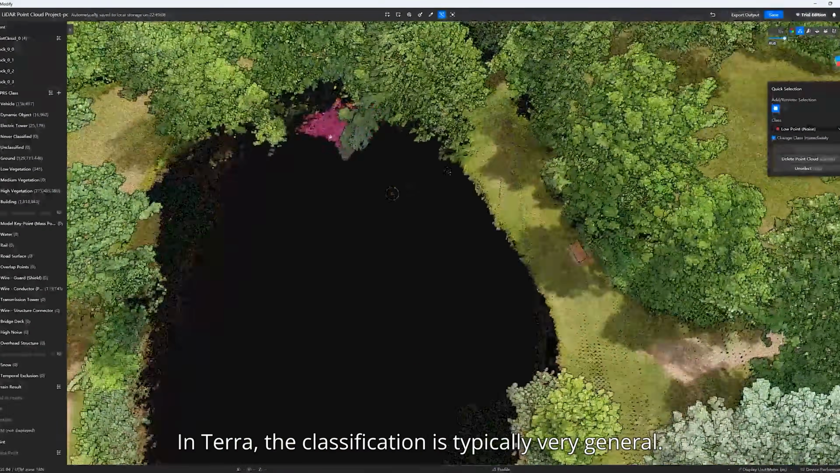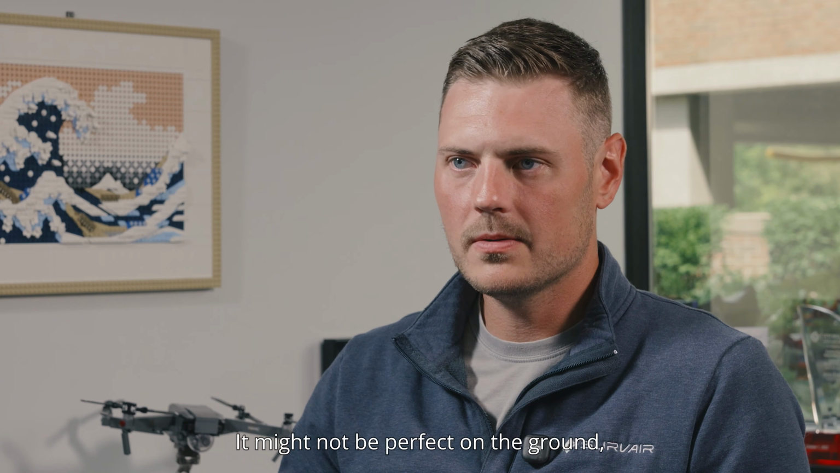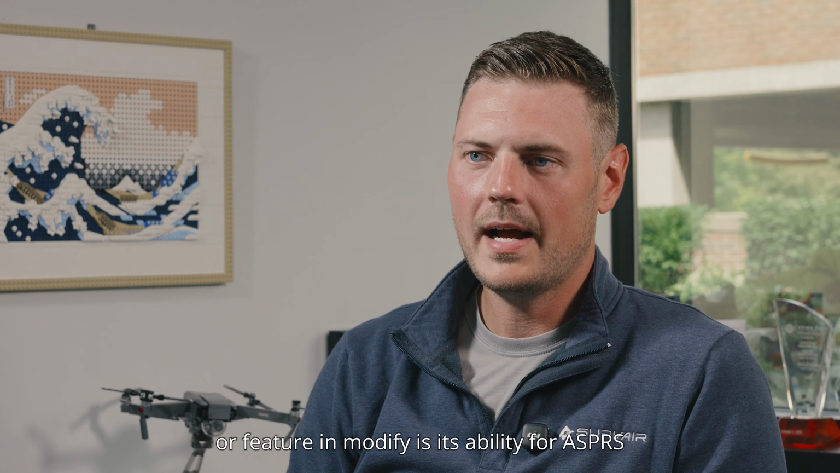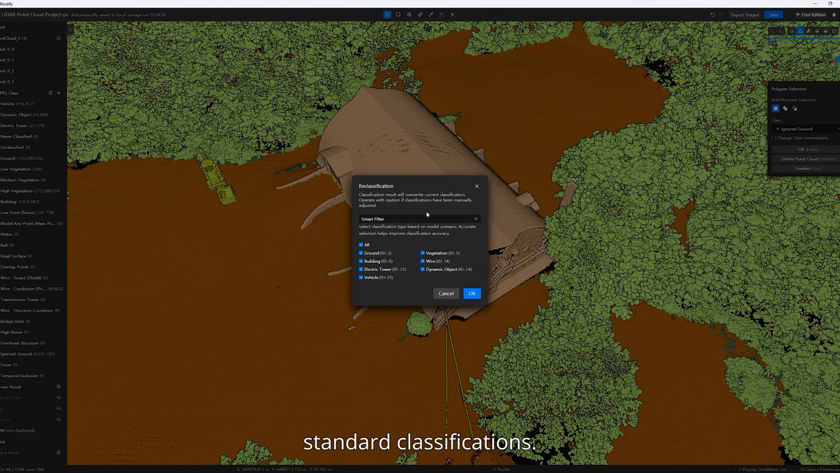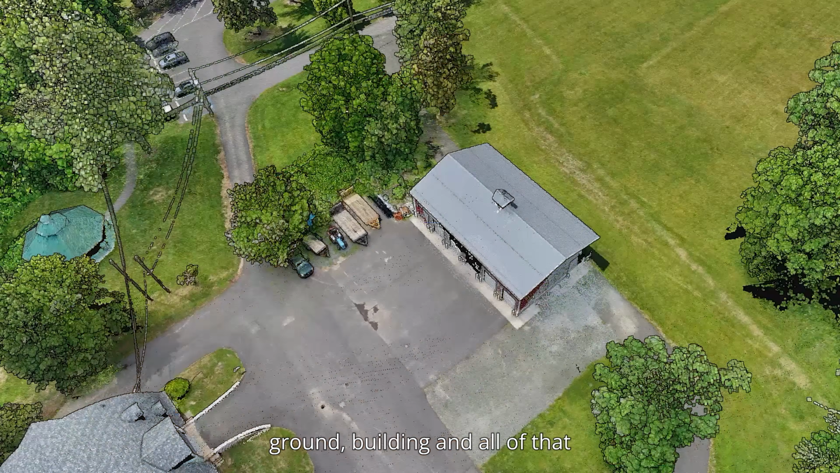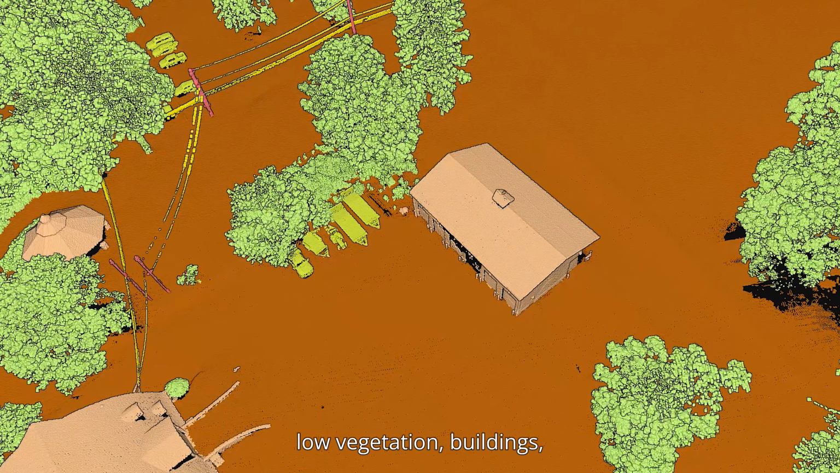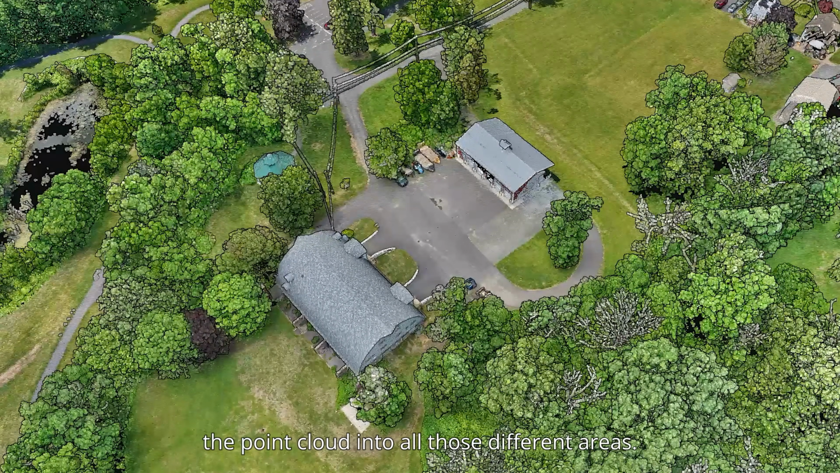In Terra, the classification is typically very general. They might not be perfect on the ground or getting a complete picture of the buildings and everything that we need. Another really useful feature in Modify is its ability for ASPRS standard classifications. So besides just classifying ground and building, with ASPRS standards we can take power lines, utility poles, high vegetation, low vegetation, buildings, whatever it is, and classify the point cloud into all those different areas.